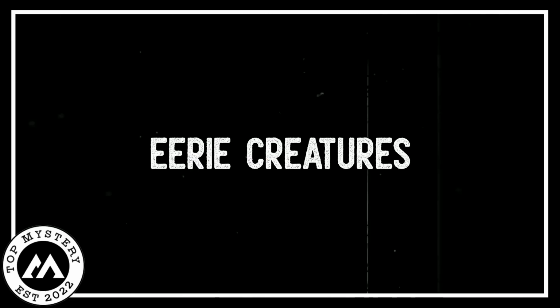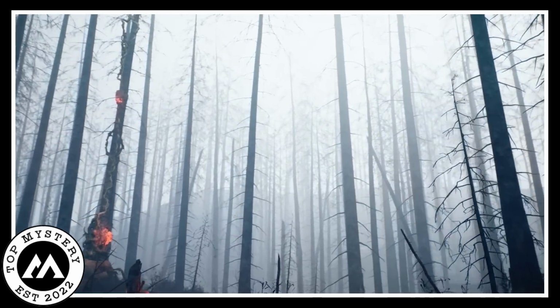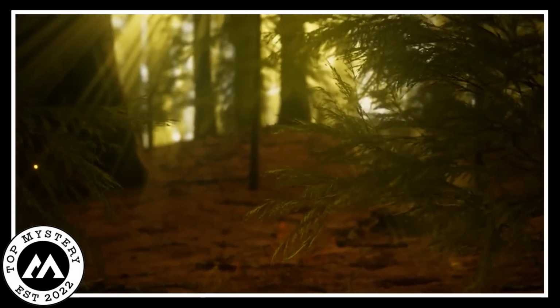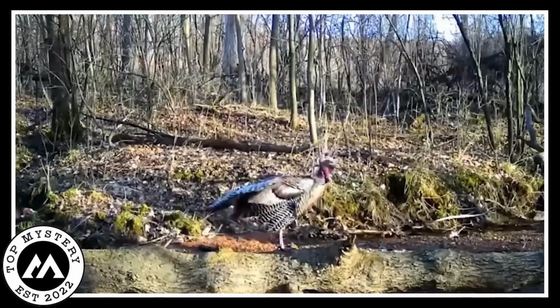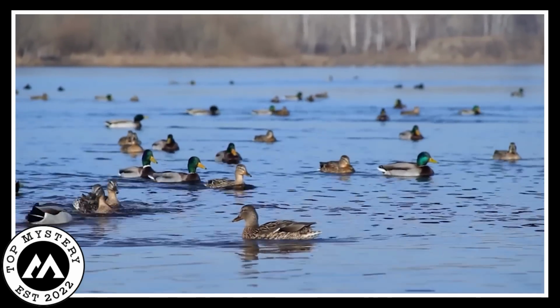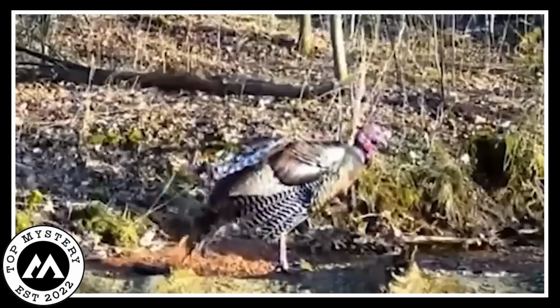Eerie creatures. The camera captured an exceedingly rare occurrence deep within a forest adorned with towering trees. In this tranquil woodland setting, two charming birds perched upon a fallen tree, a serene display of nature's wonders. Yet what unfolded next was a peculiar phenomenon that left everyone in perplexity.